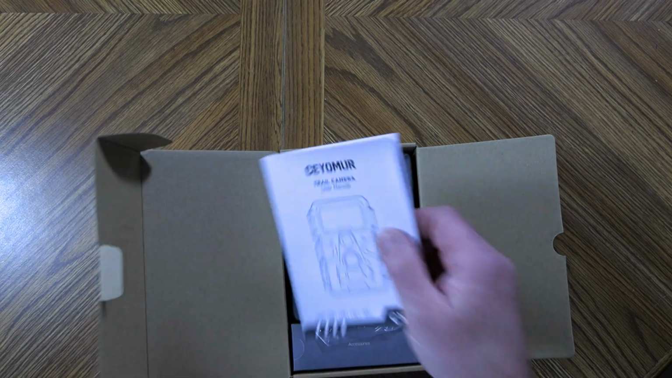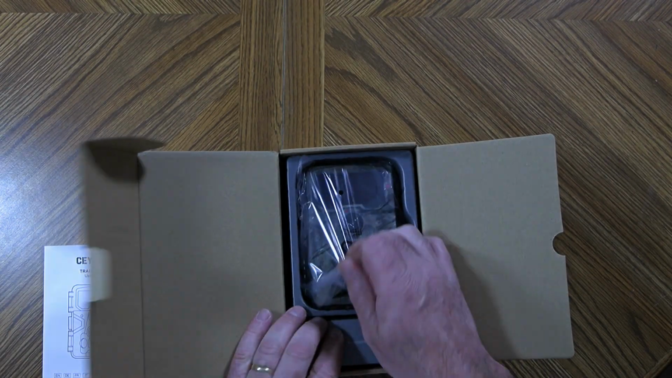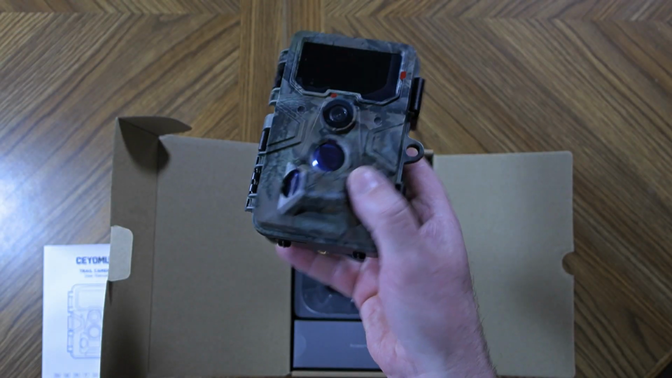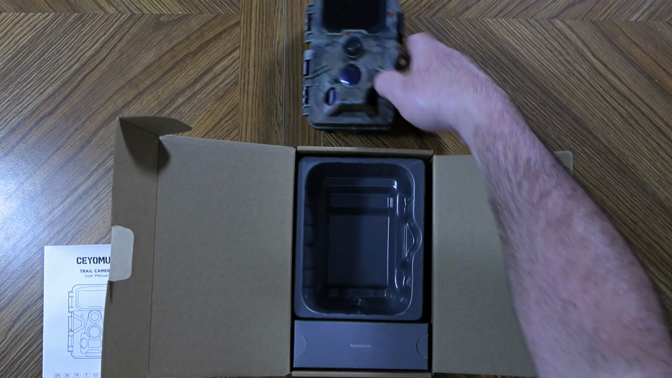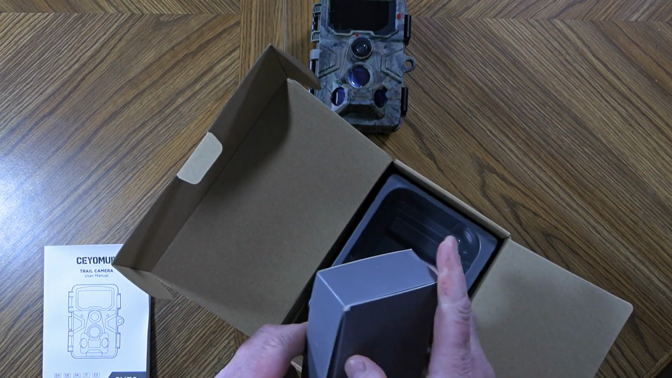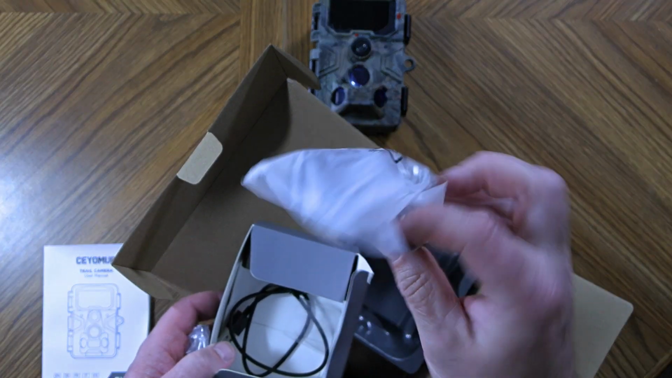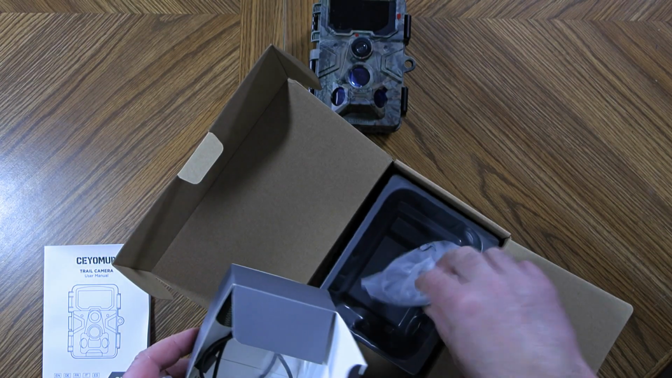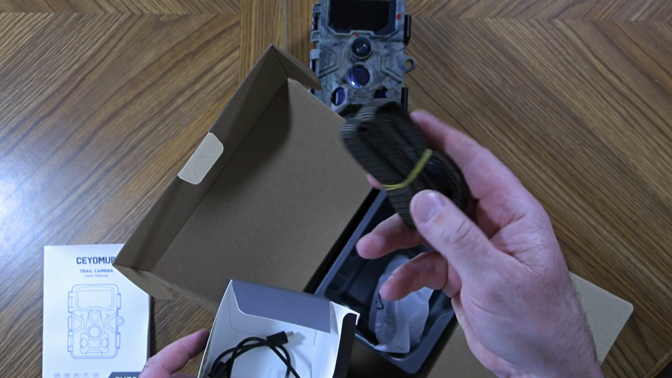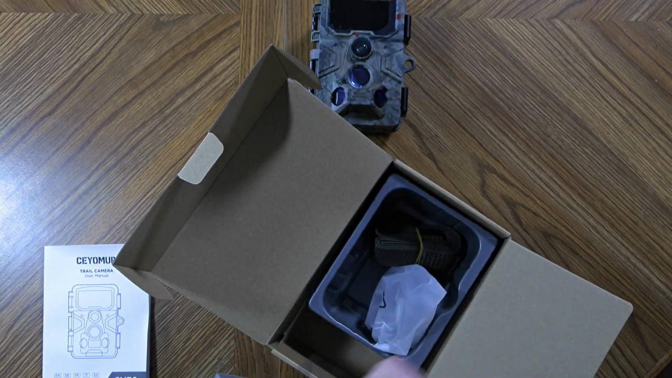We do have a manual that comes with it. It's always helpful. Here's the actual camera. Take a little bit closer look at that in just a second here. We also want to look at the accessories that are inside of here. Has a wall mount, and that can give you options, different options for mounting this trail camera. Has a tree strap with a plastic buckle on it. Also has a USB cable.